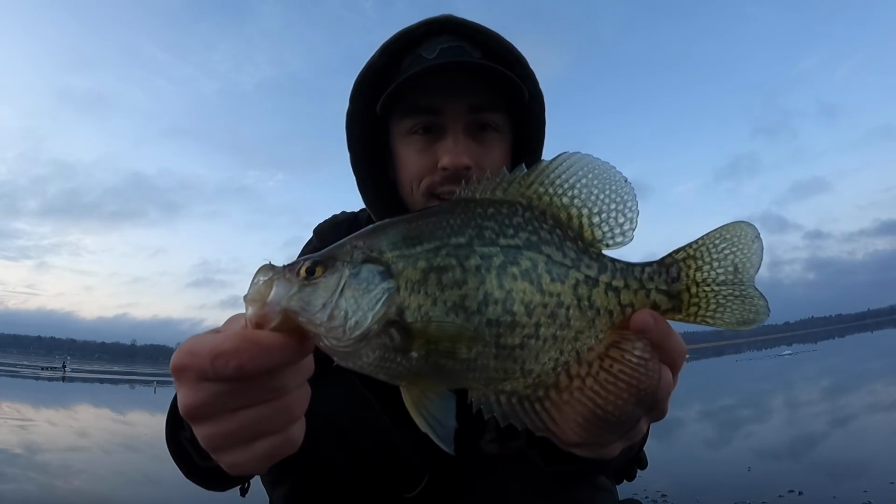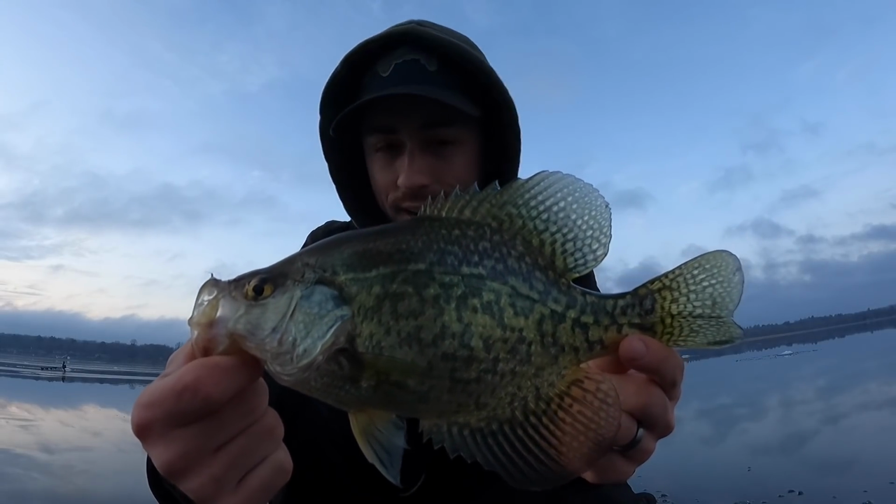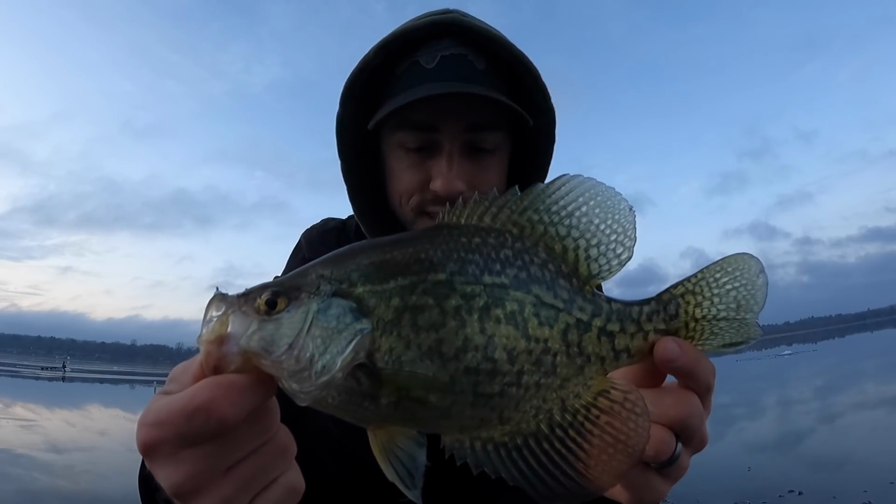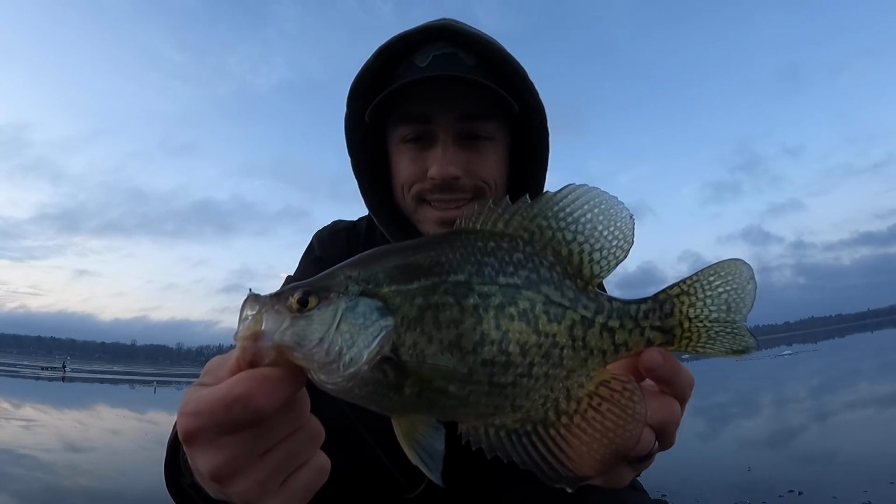Look at that. That is a toad right there. Man, I don't know if this is the biggest one, but it's pretty close to that first one. What a beautiful fish. That is awesome.